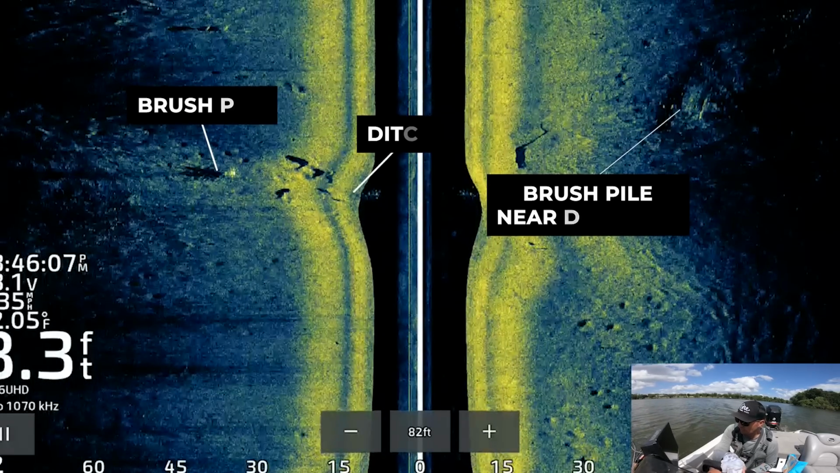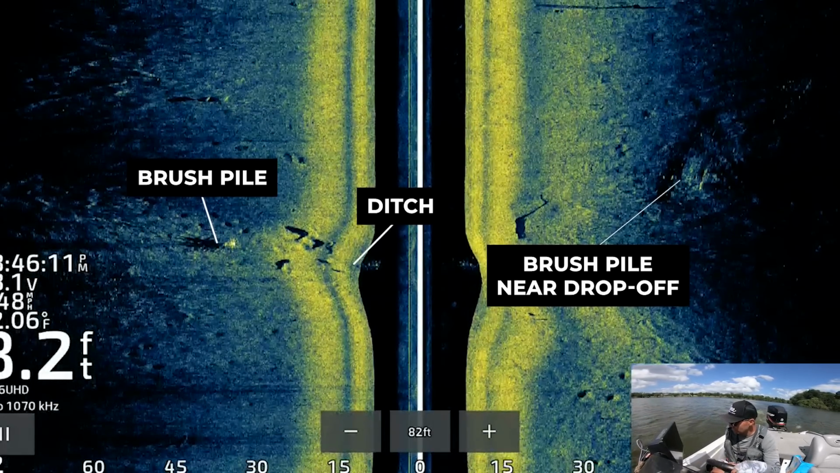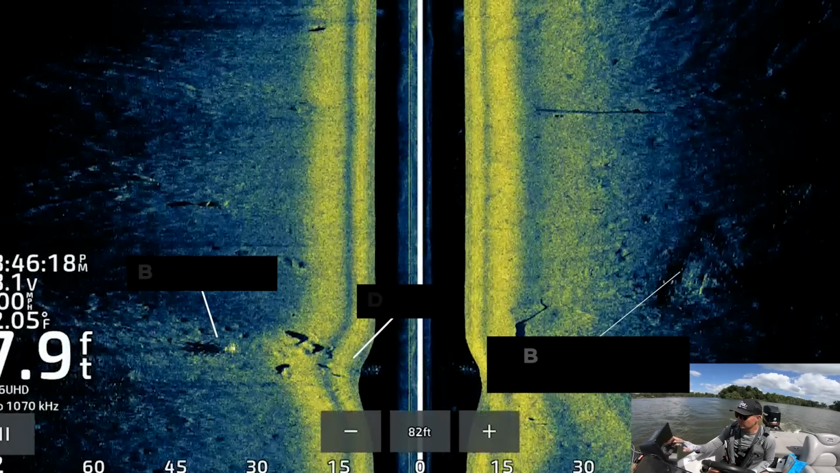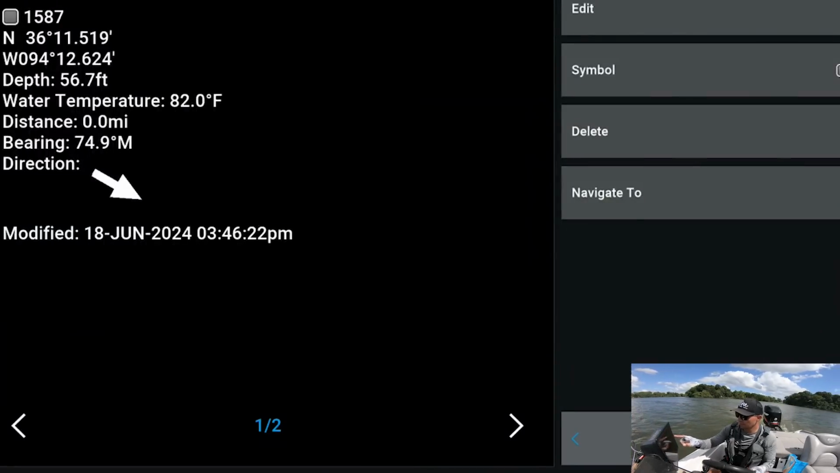Okay, so we're getting into several more brush piles around here. There might be one on that right side that has a couple fish in it. The rest of them, looks like there may be a fish or two around. Really, the only thing that looks interesting here is this little kind of break, and there's a little bit of a deal there.